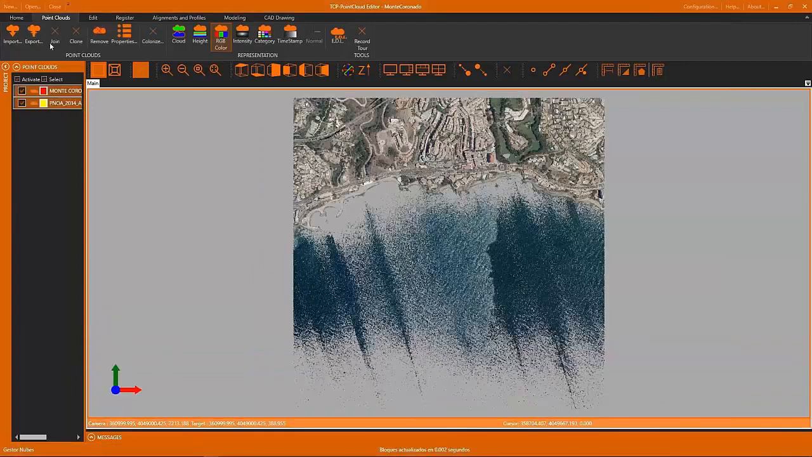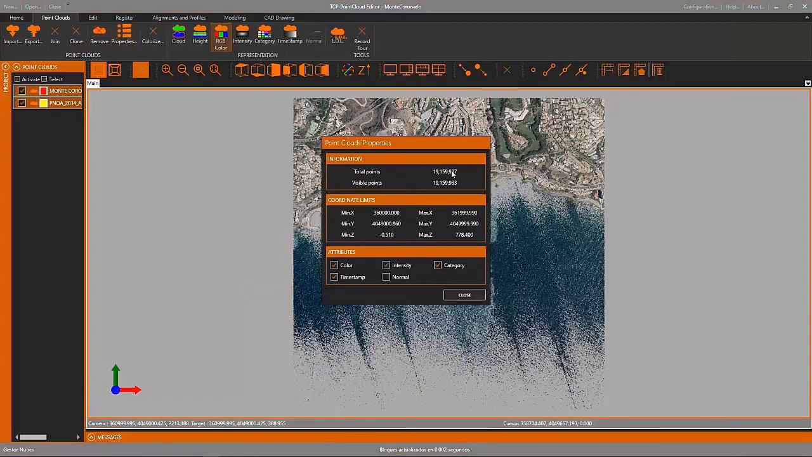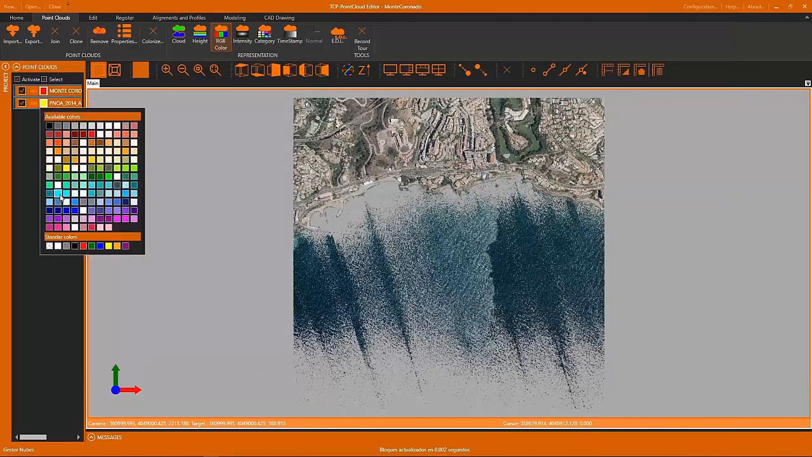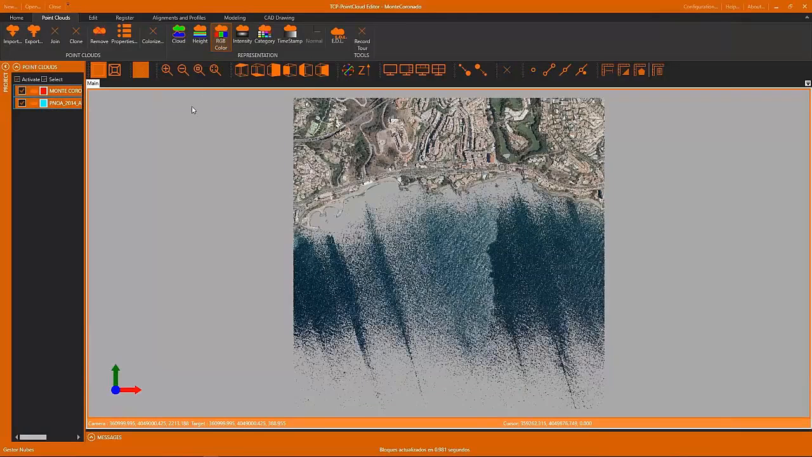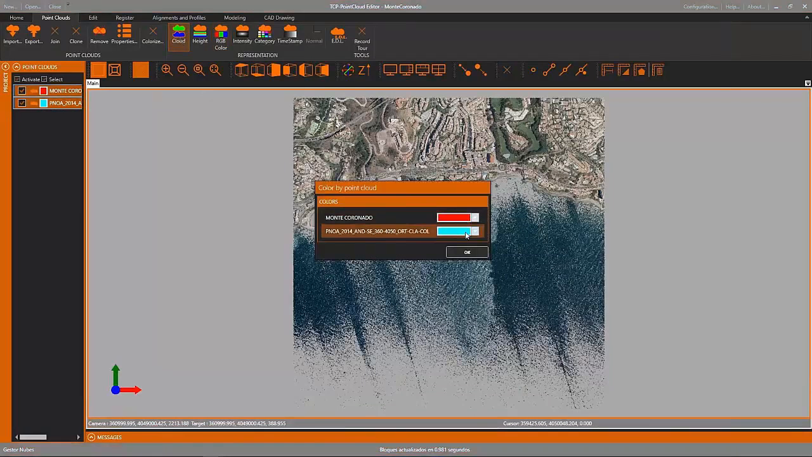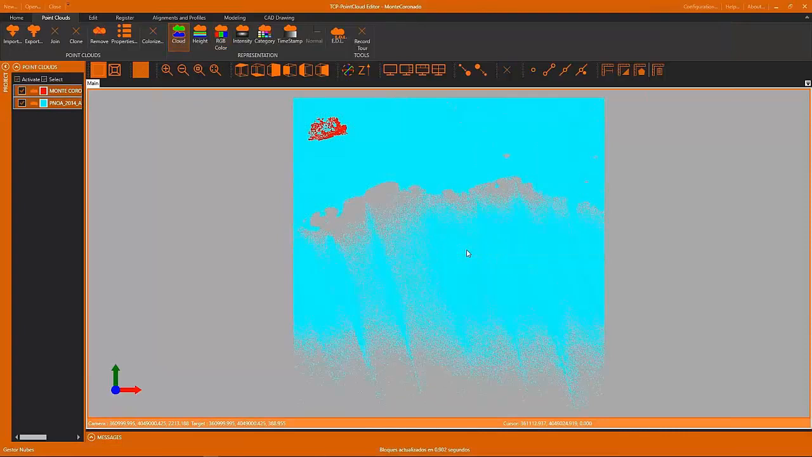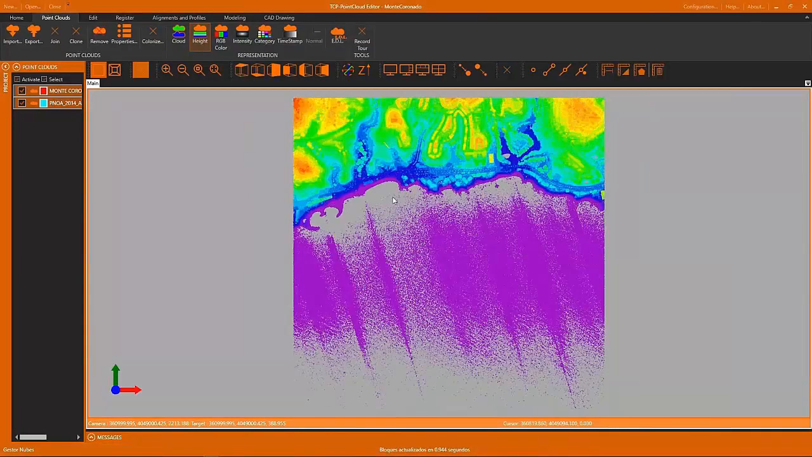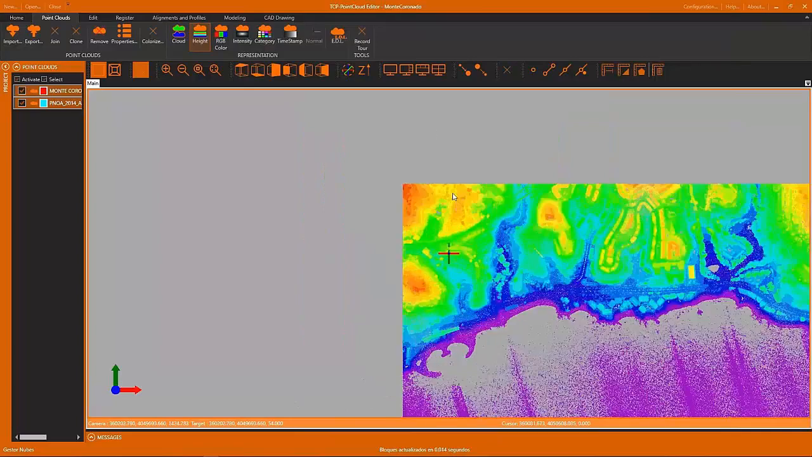Now we can see that we can apply different options to the point clouds we have imported. We can see the properties, and also we can, for example, change the color we are rendering the point clouds. We can set a single color for each point cloud in order to differentiate each one. We can see that we have a LAS point cloud and a small point cloud that was generated by photogrammetry.